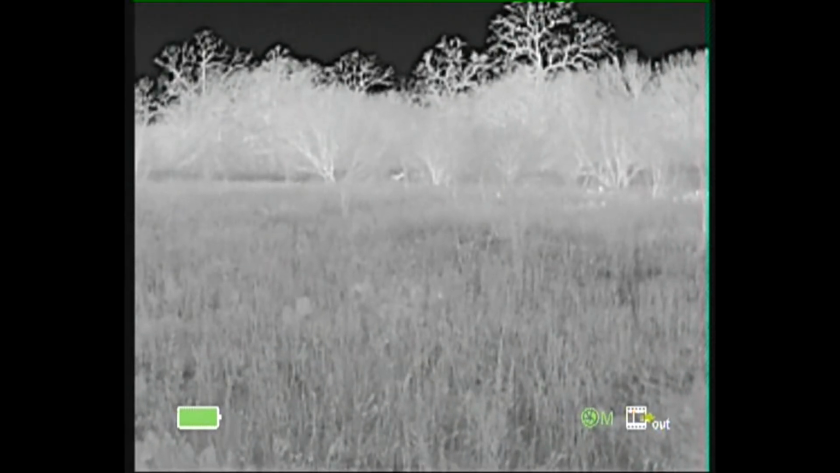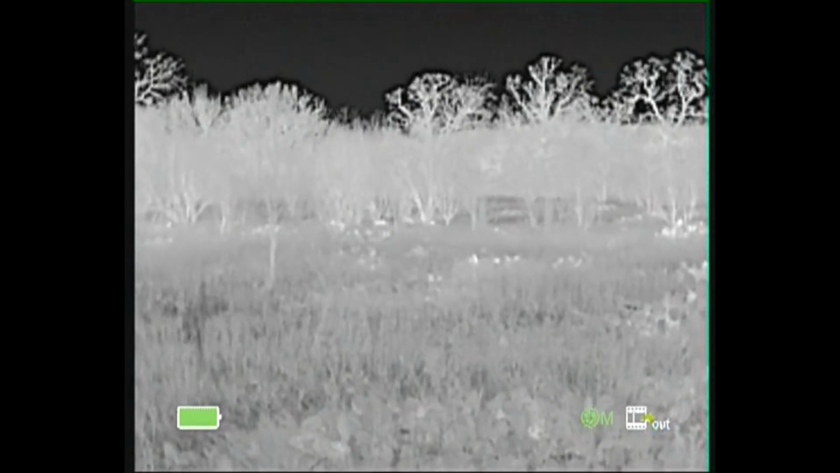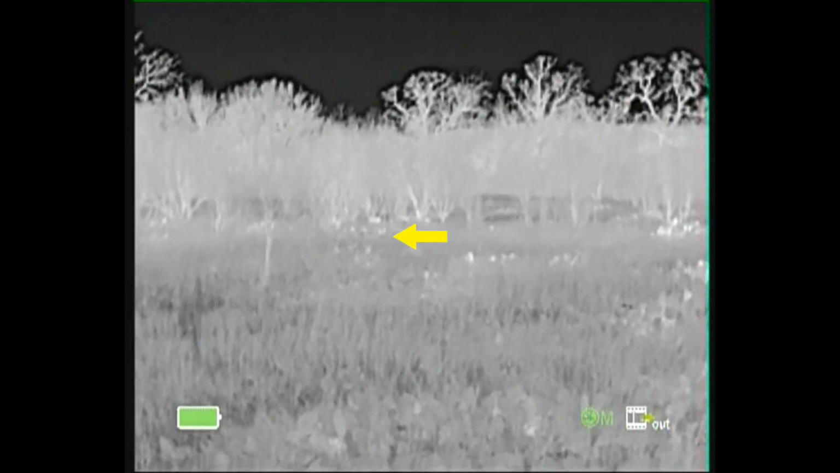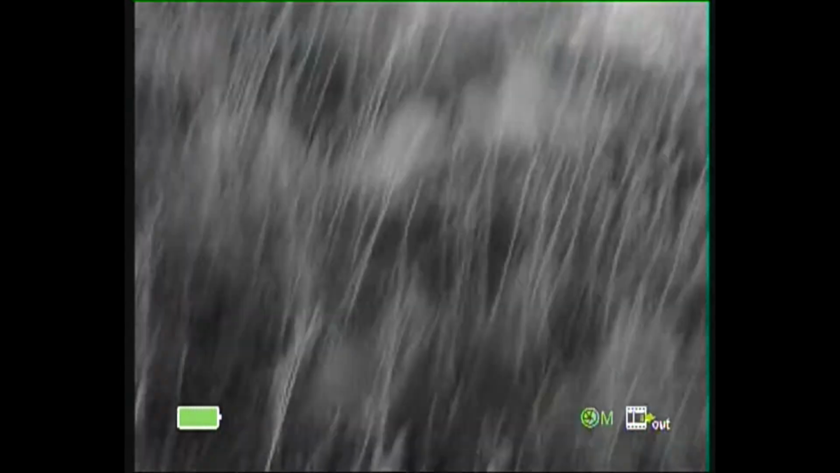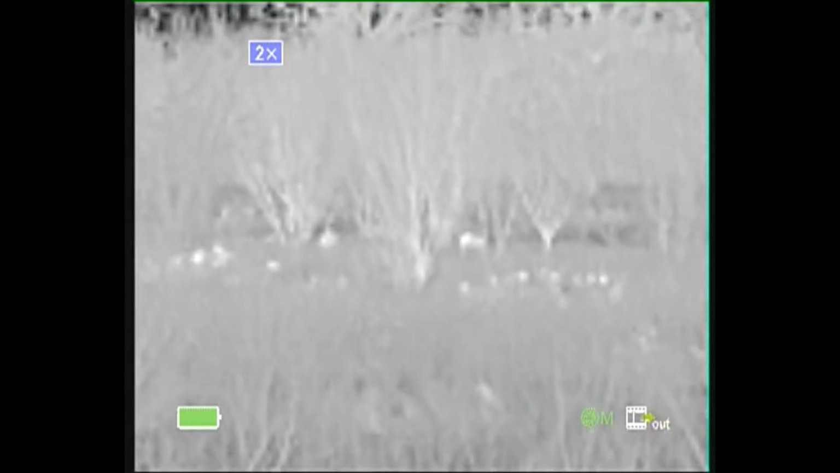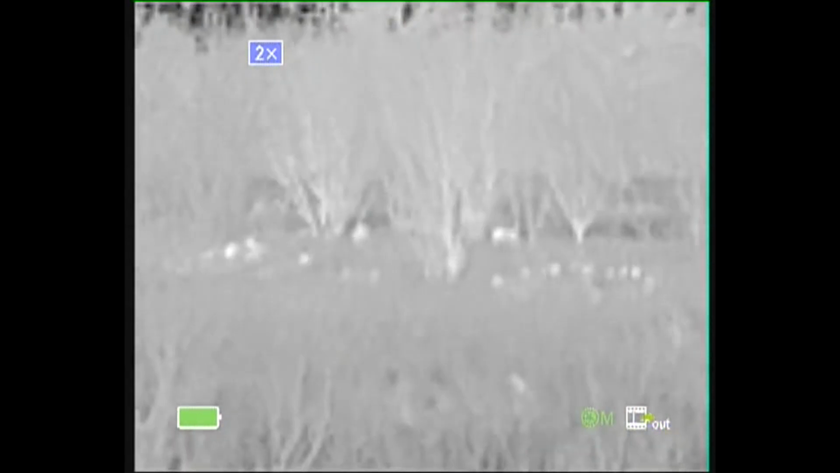That's a deer right there. Those are the pigs right there. I guess they're about 100 yards away right now. They're not very big in size.